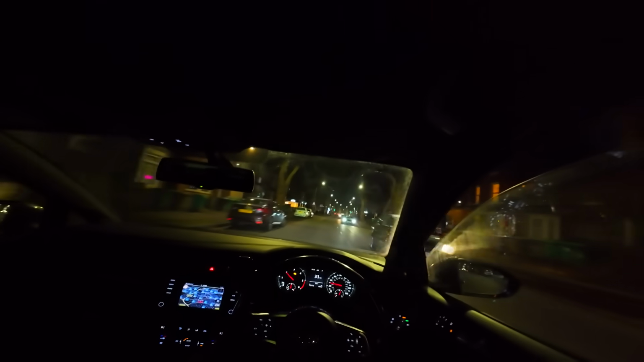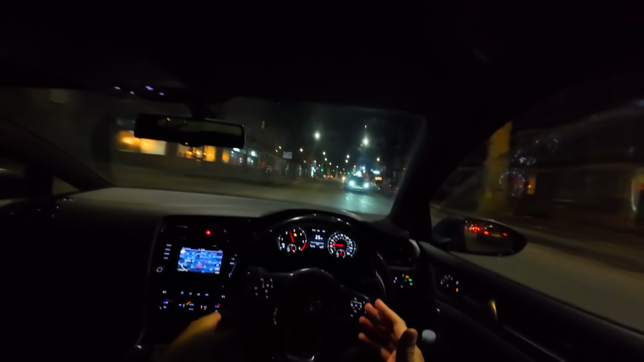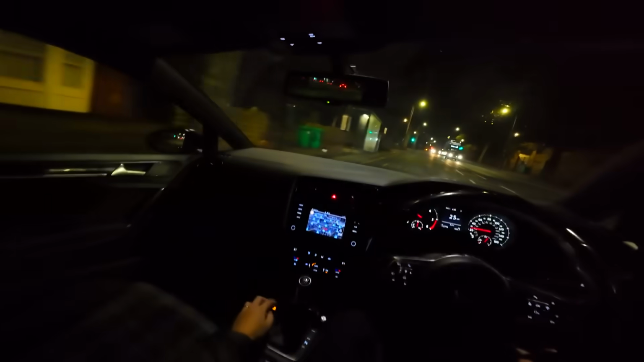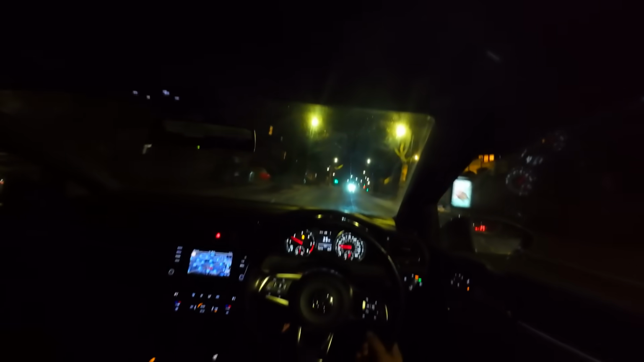I swear to God, I've got my foot to the... Oh, maybe you're in the wrong gear. Alright, gear 2 pull. There's torque. It's a diesel. Trust me, there's torque. 25 miles an hour. You ready? It's all torque, no action, mate. At least my screen's working today. It usually doesn't work. I'll whack it in sport, because sport is like eco, and eco is like handicapped.